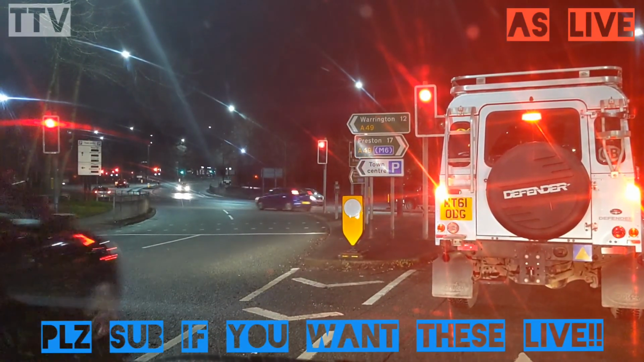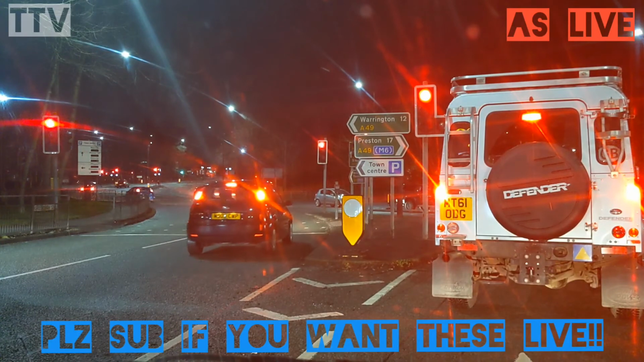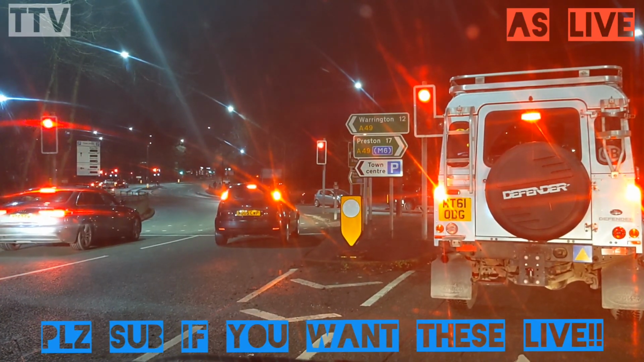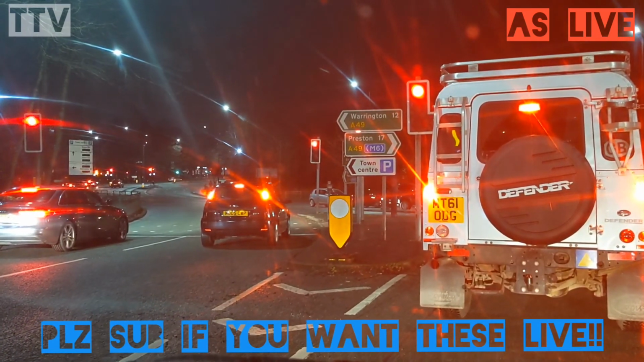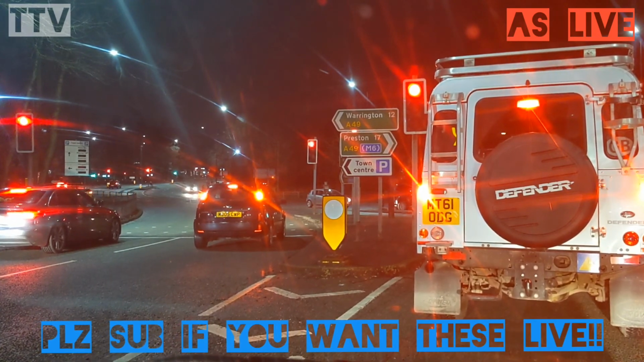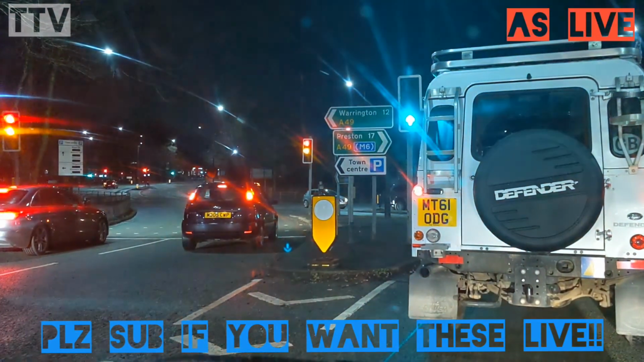Oh, was it that one? I don't know. I don't think it was that one actually. I think it was that one, the BMW. It's on the far left. That was one that was behind me. So these 2 cars were the ones who were behind him. Or her. Let's not judge. Okay, so we're off again.